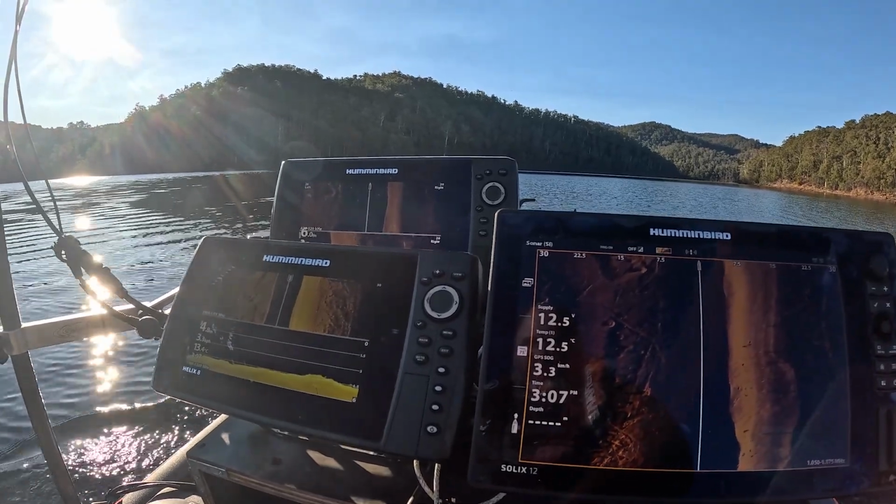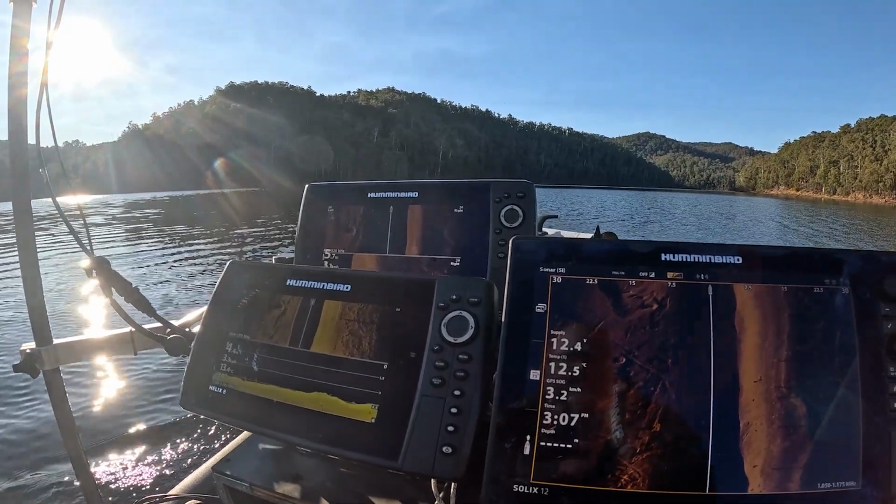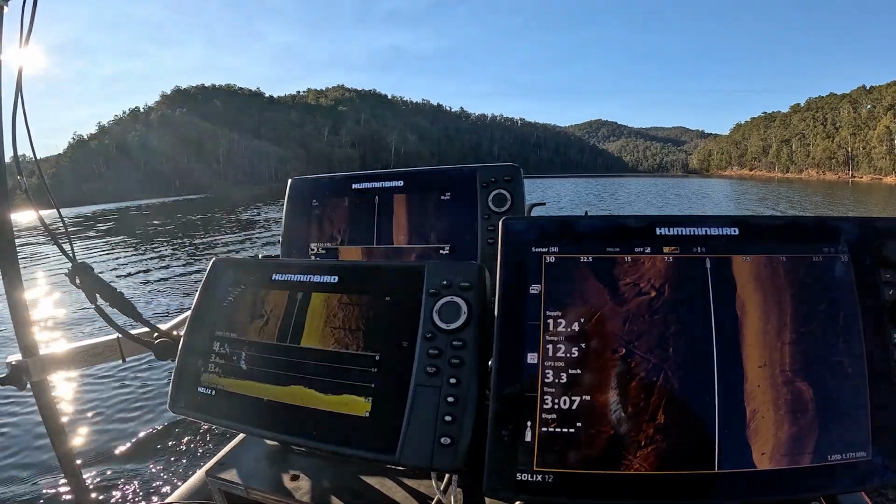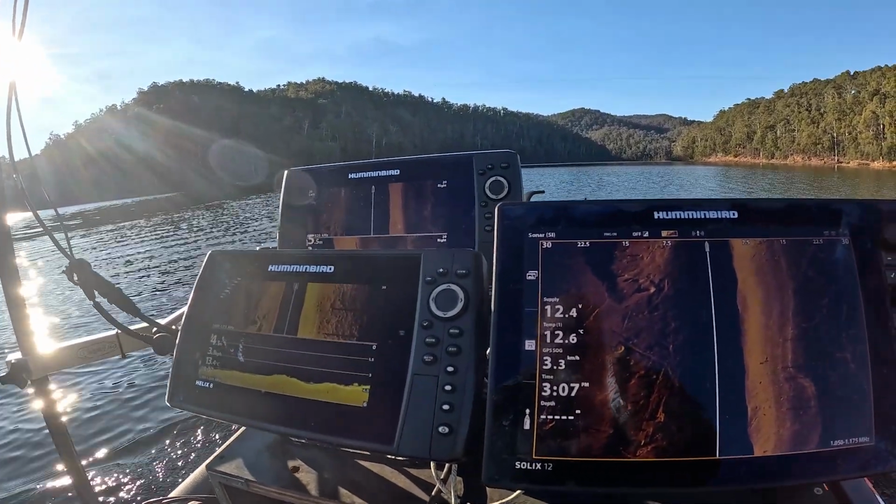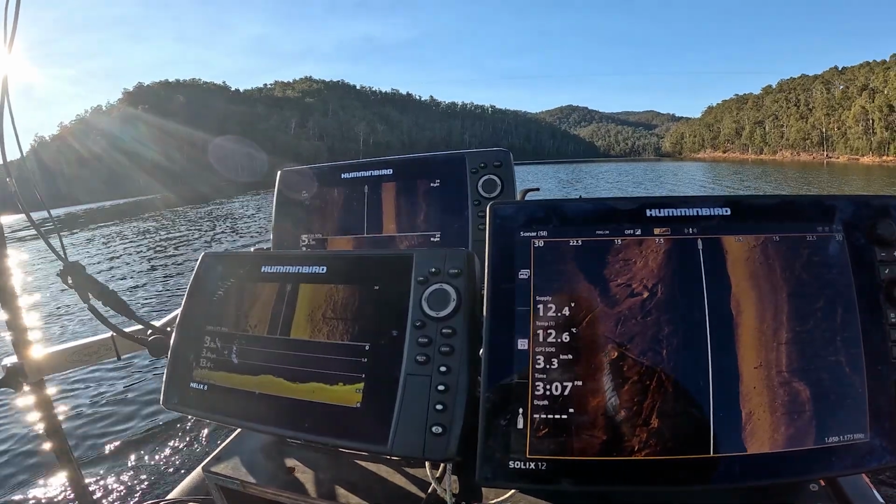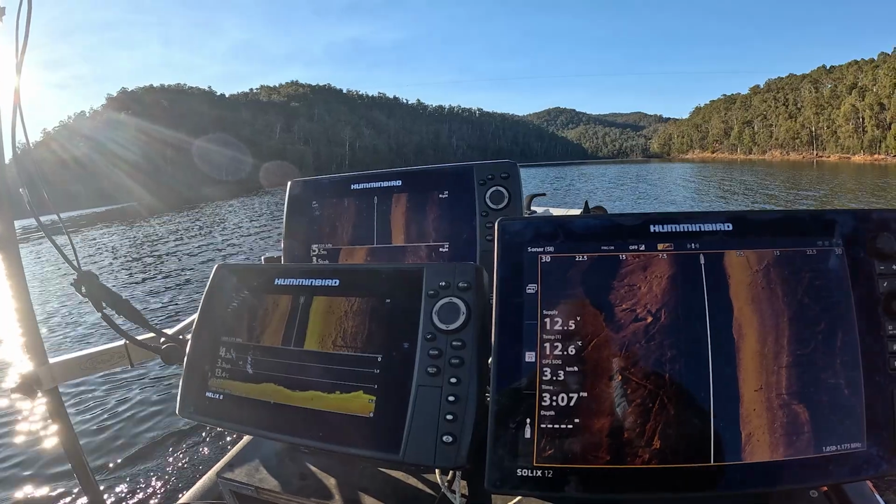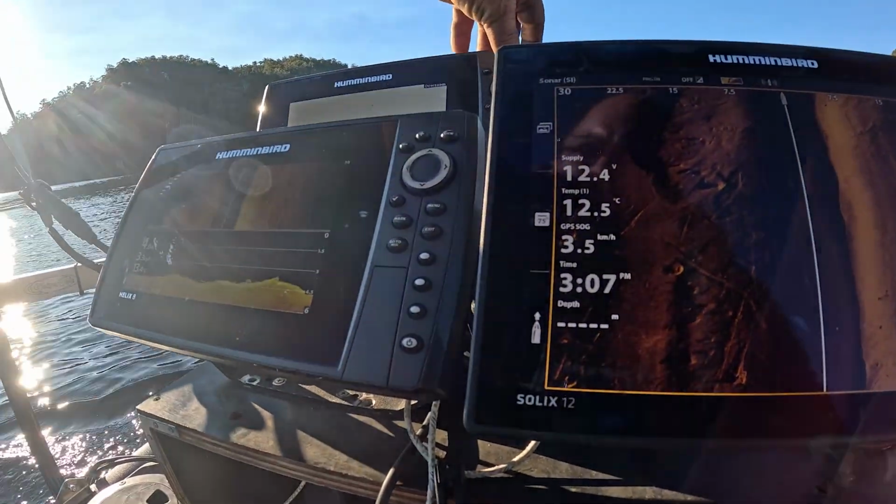So how far could a car float out here? It's got no current. The windows are up. Sure, a bit. But it's still not going to go a massive long way, I don't think. But what we'll do, I might change that top one to maps so we can see what we've done.